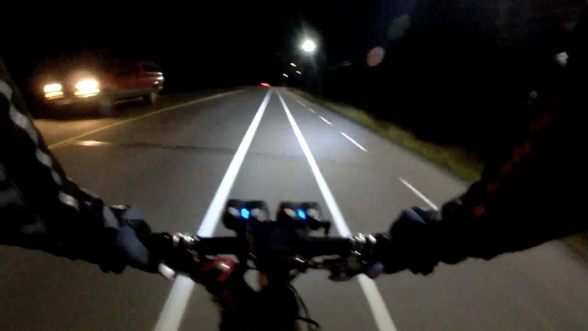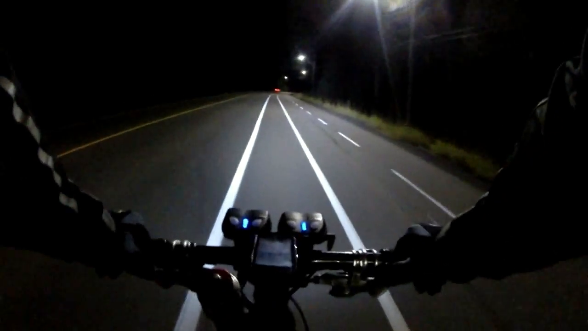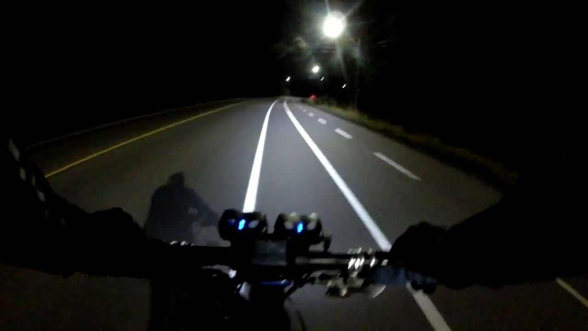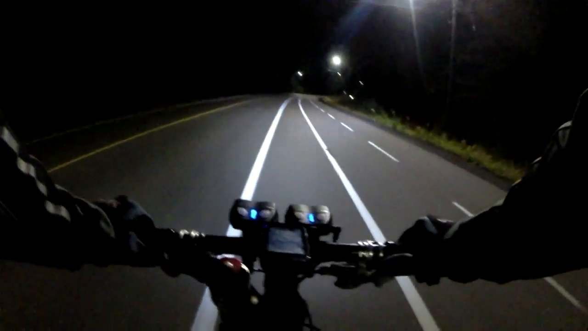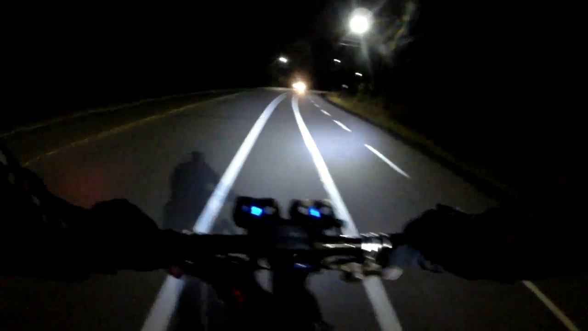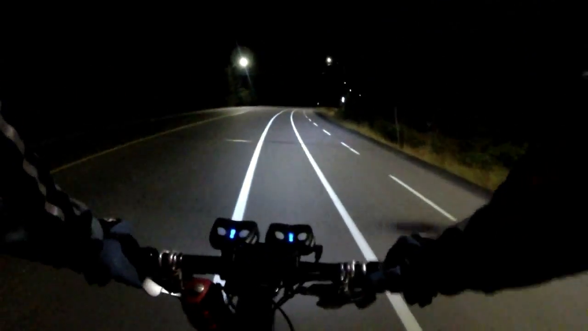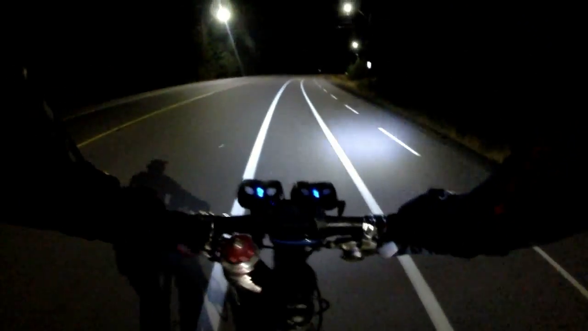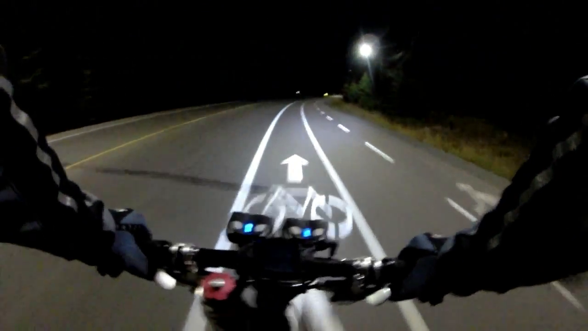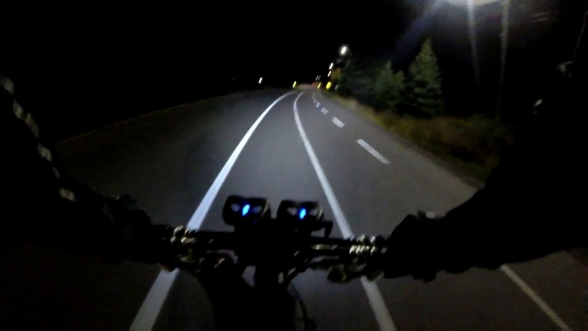When I have them at high pressure, they ride pretty harsh. But it's the only tire that my LBS, my local bike shop, could find. 650B tires aren't in huge availability, especially in Canada. So this is all he could find on short notice. Next summer, hopefully there'll be more choices. I'll try and find a lightweight fat slick for these wheels.